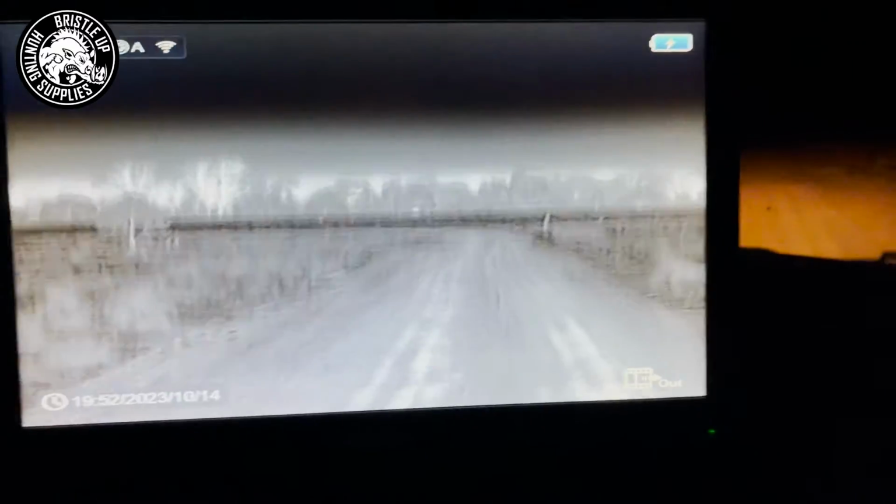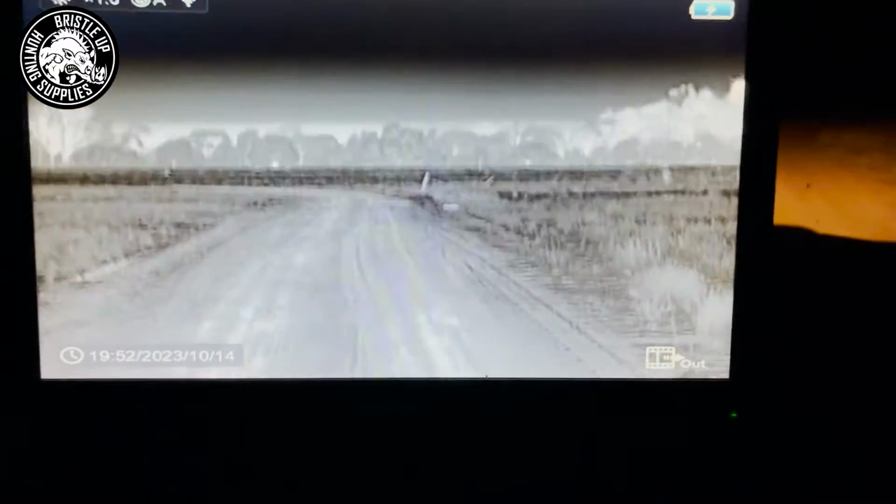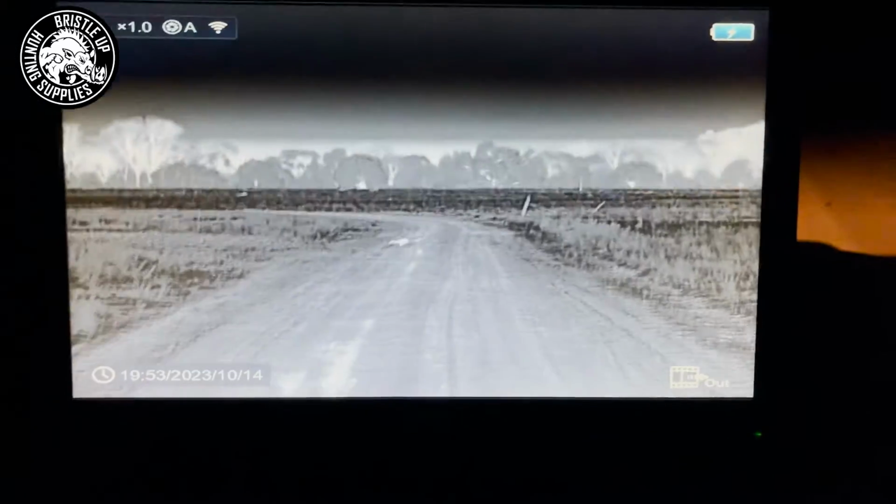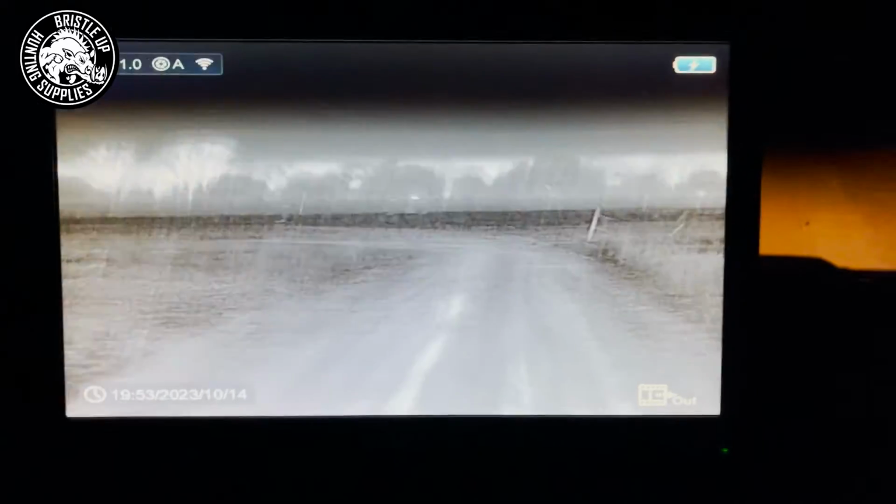So here I am driving along one of the tracks around the property, and this is the image quality you get as you're driving around. It's a pretty bumpy road. We've got a little wallaby there hopping across in front of us. We're starting to get a bit bumpier now, a bit more speed. I'm just trying to spin it. I'm on my own at the moment, so it's quite hard to do this videography skills while we're poking around the paddock.